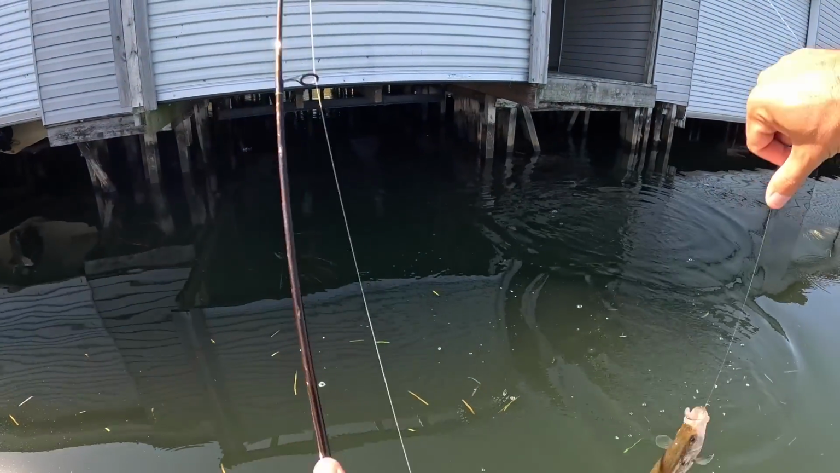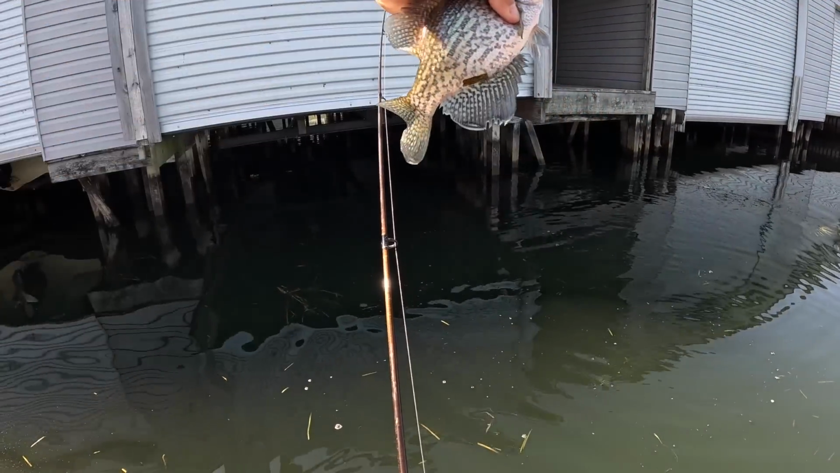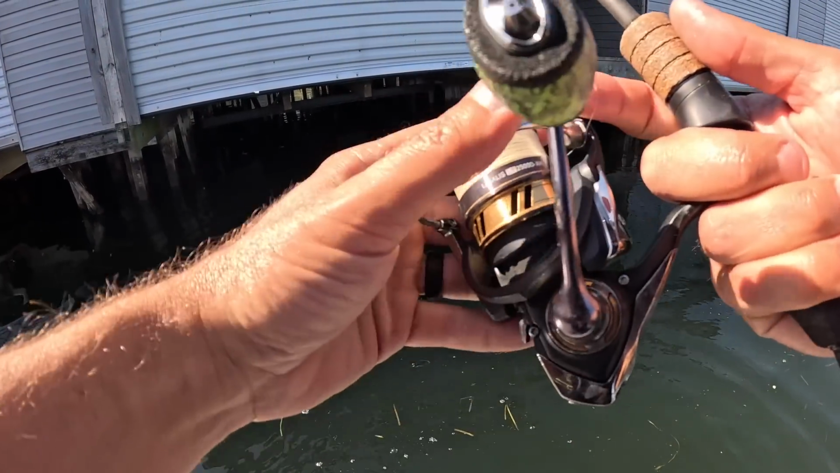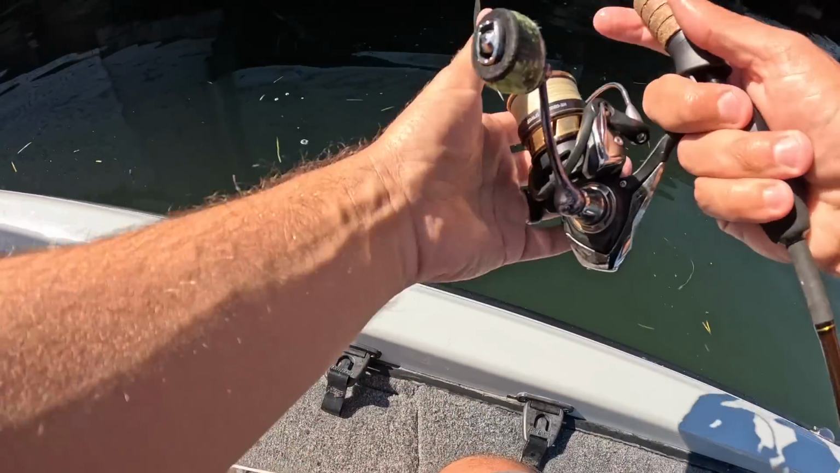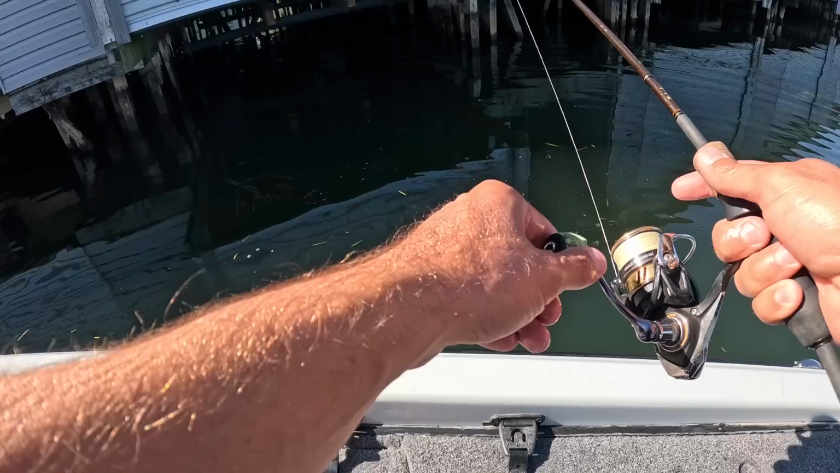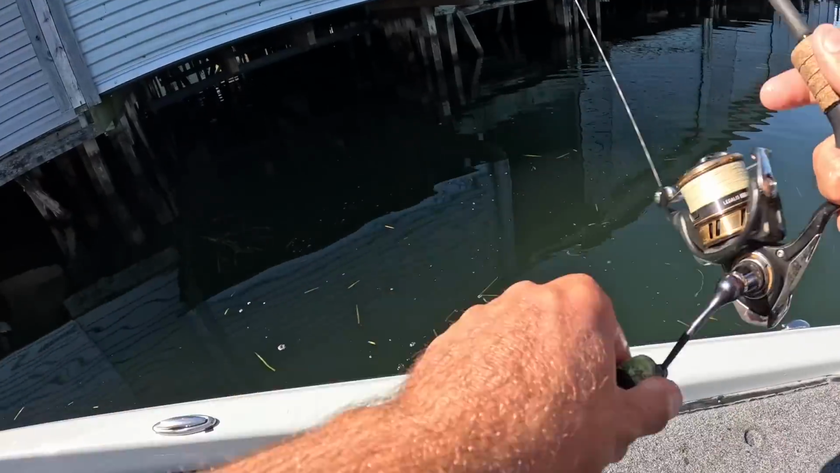I mean, they're hitting it on the way down. They're fairly small crappie, but crappie nonetheless. I feel like we'll get a big one if we sit here long enough. Another one. I mean, it's every throw in there.